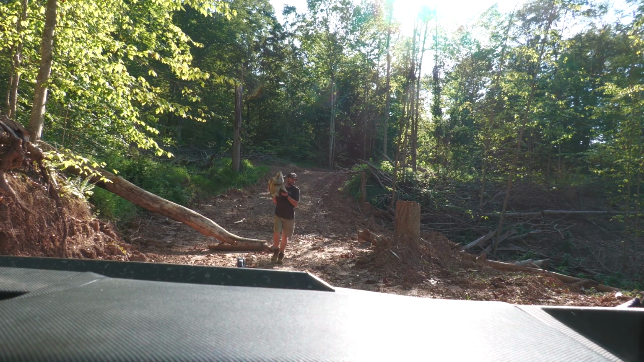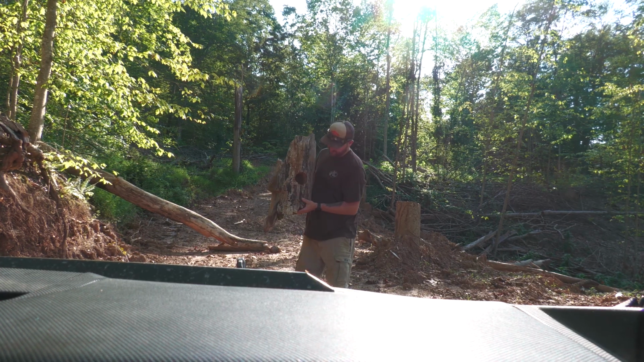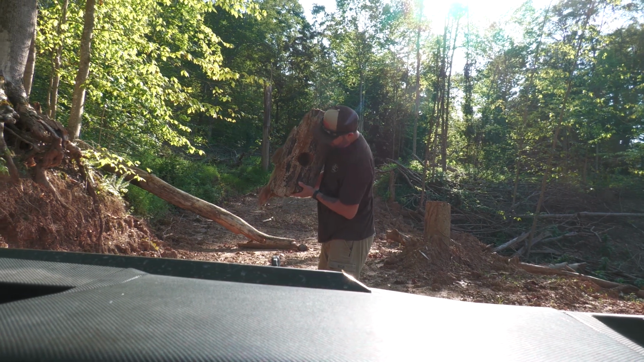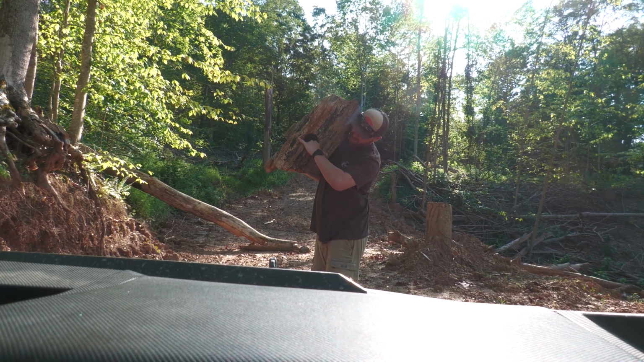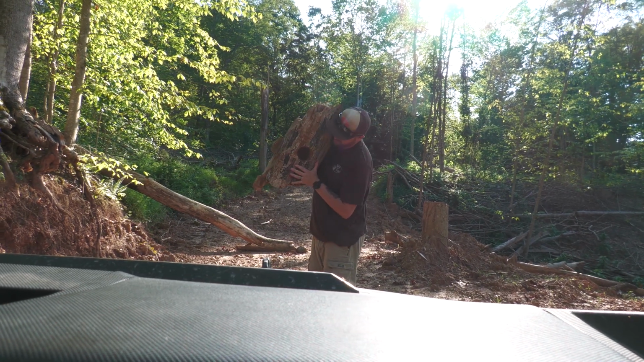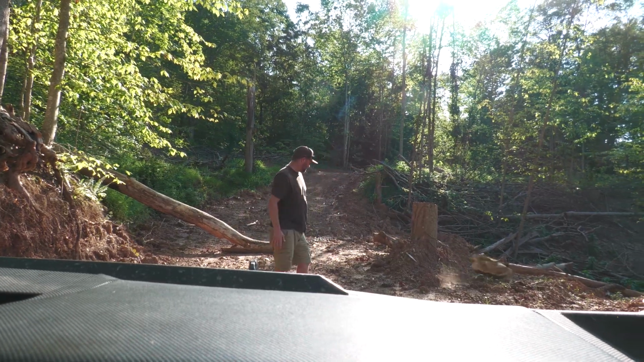Check this out, I'll show you guys this. Moving some logs. The woodpecker has absolutely demolished this tree. Got a perfect hole in it. And it even goes down inside there a little ways. Well, quite a bit of ways. That's pretty cool. Watch your feet.